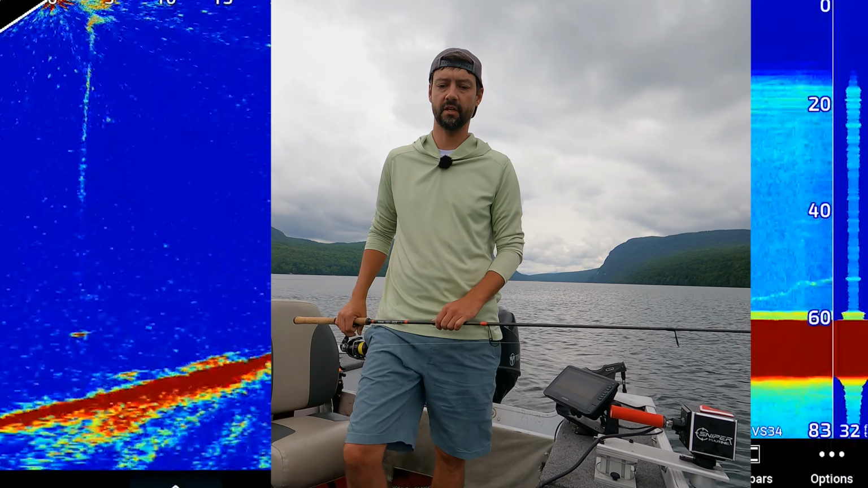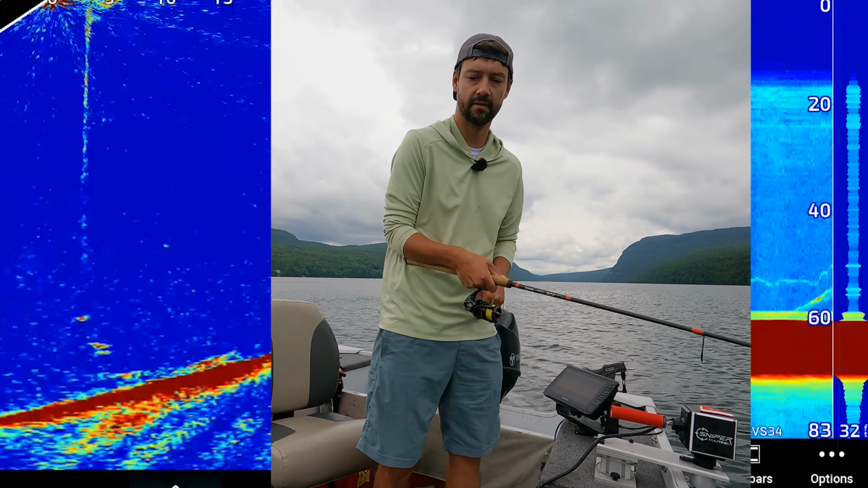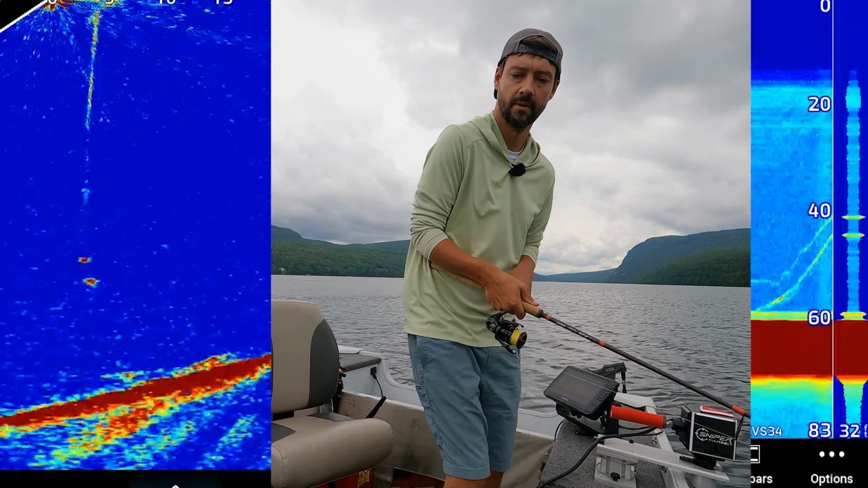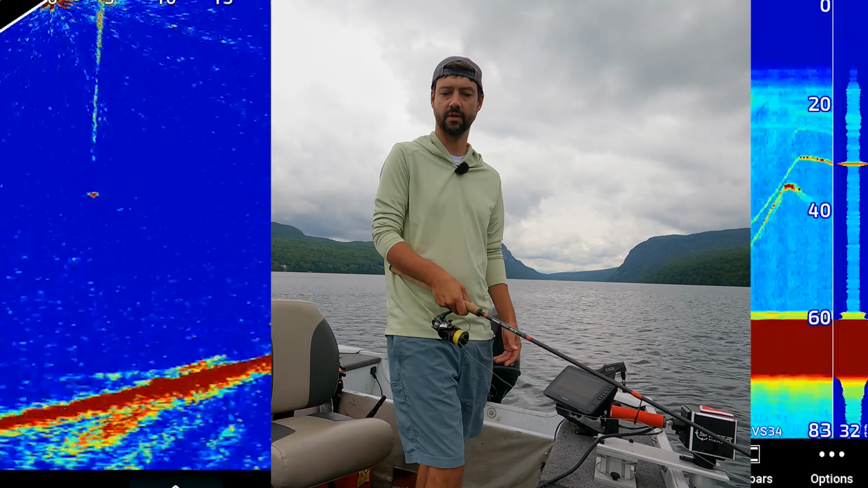We want to keep that jig above the bottom. Oh, right, that one I just messed up there. Let's see if he wants to go. He wants to go. Oh, he changed his mind. There's 3 or 4 of them coming back in, so we're going to drop again.